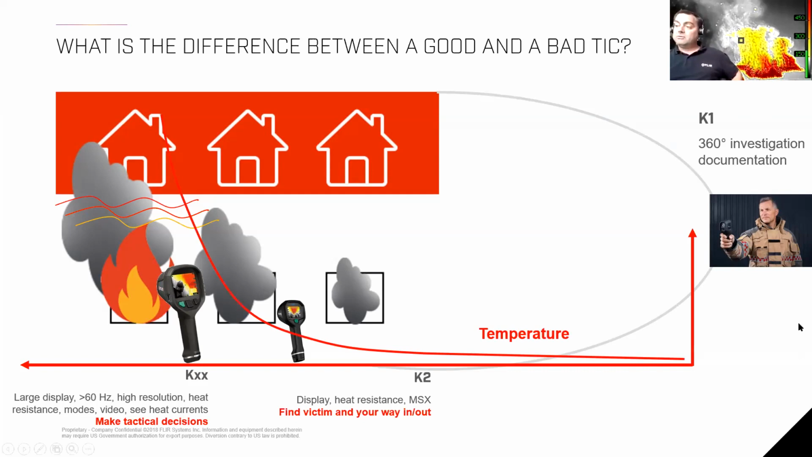And of course, with the distance to the fire going down, the temperature is going up, and the cameras need to be tested and need to really be made for firefighting approaches, right?